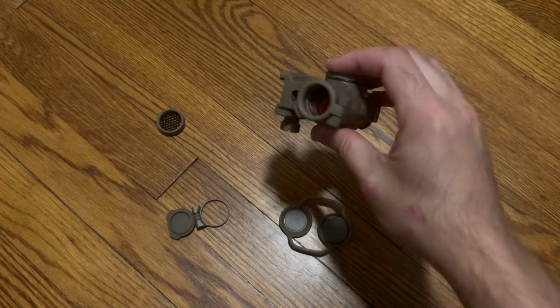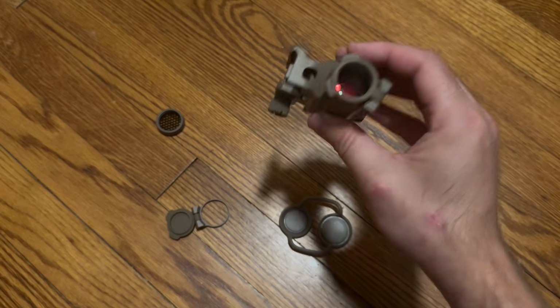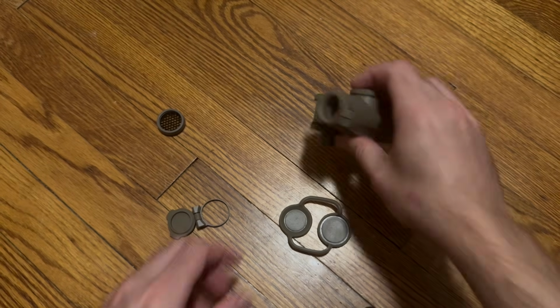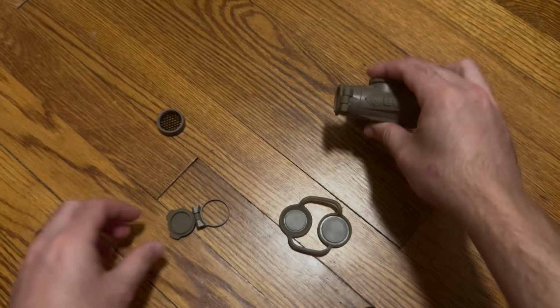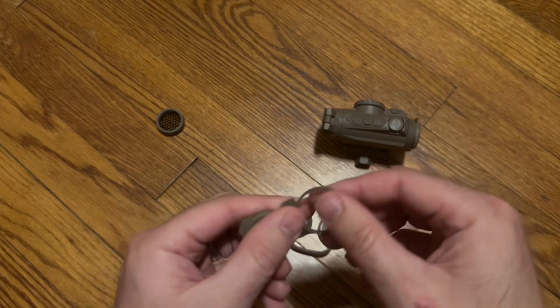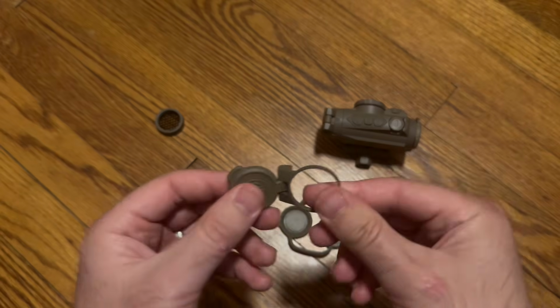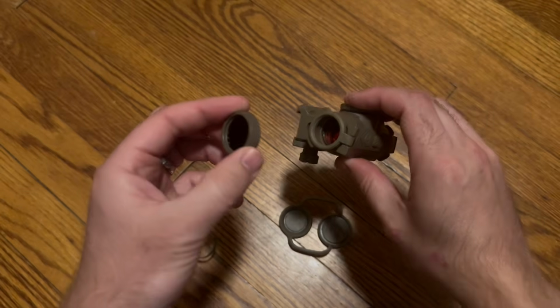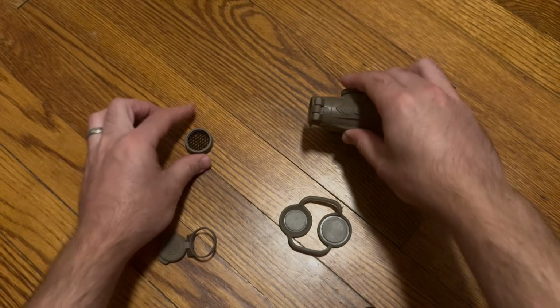Right out of the box, this thing comes with clear flip-up lens covers on the front and the rear, which is pretty cool. If you don't like the fact that there is a clear on the front and want it to be that red as the first layer, they actually do give you a flip cap with no lens, so you can replace that. You can also run the anti-reflective device on the front, which removes the flip caps entirely.